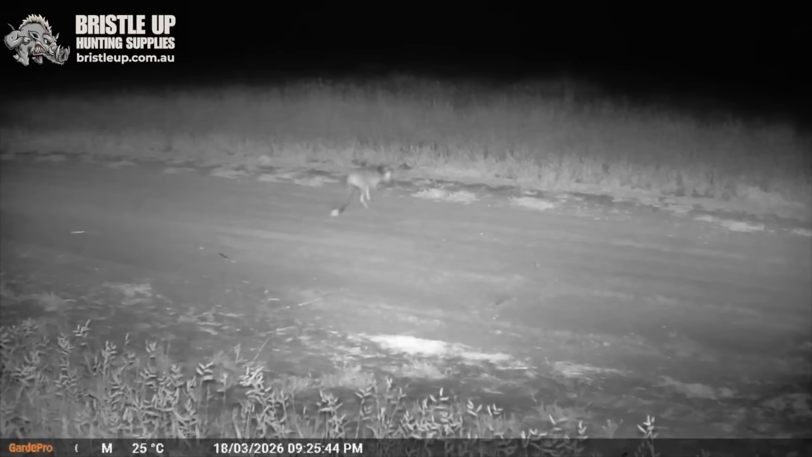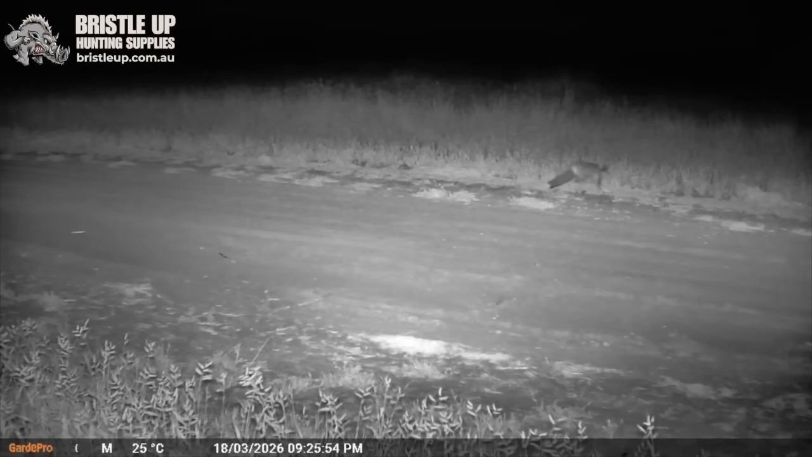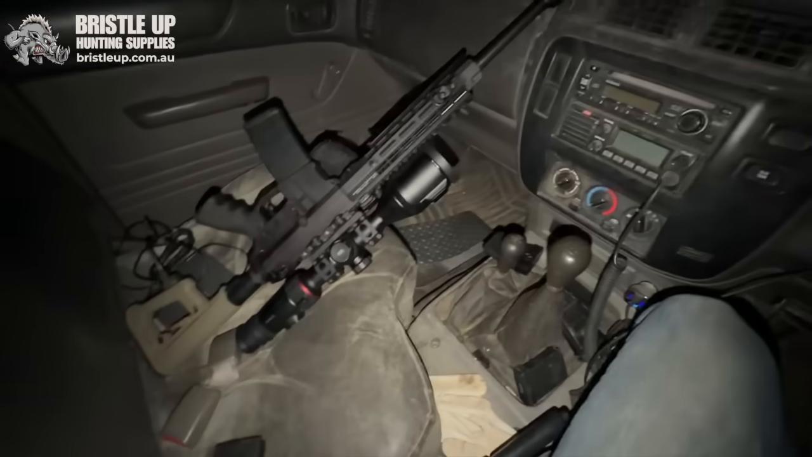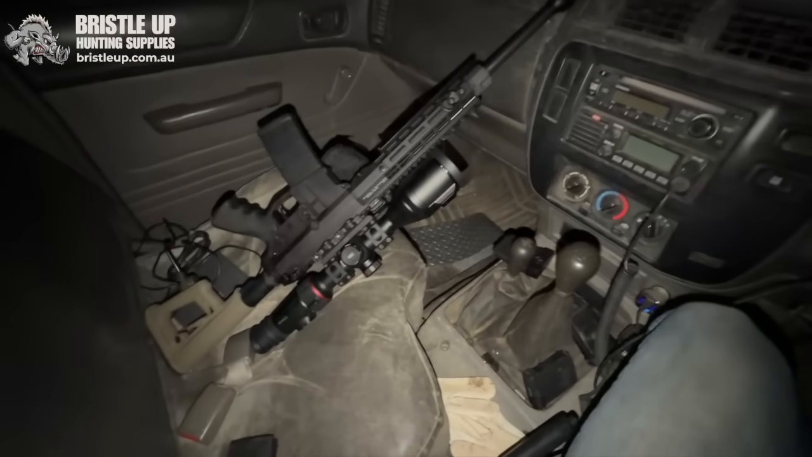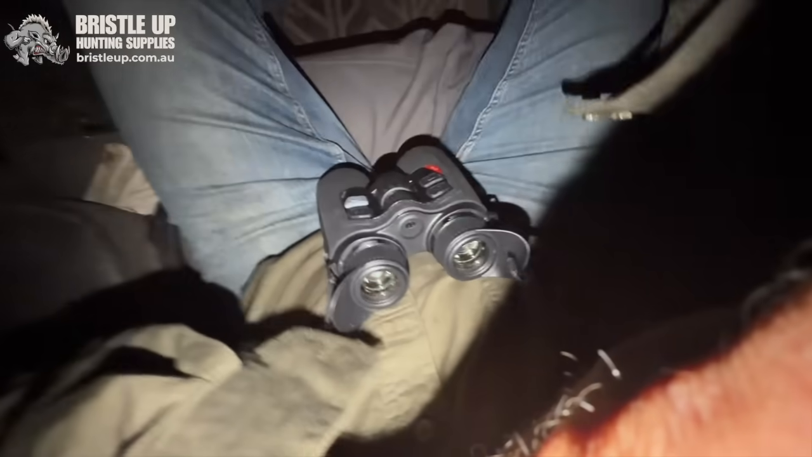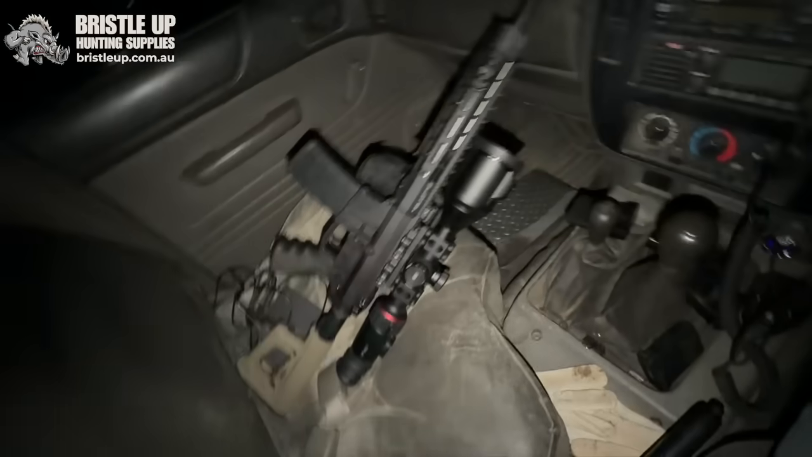Well, I just got a notification from my camera, and there's a fox in front of it, down there chewing on a carcass I dumped out there. So heading down there now to go and see if we can find him. He's been going past the camera a few times. So I've grabbed the Oceania Precision and put the S60 from the A360R from Knockpix on it, and I grabbed a 1280 binos as well from Knockpix. So we'll go and see if we can pull him up. See you down the track.